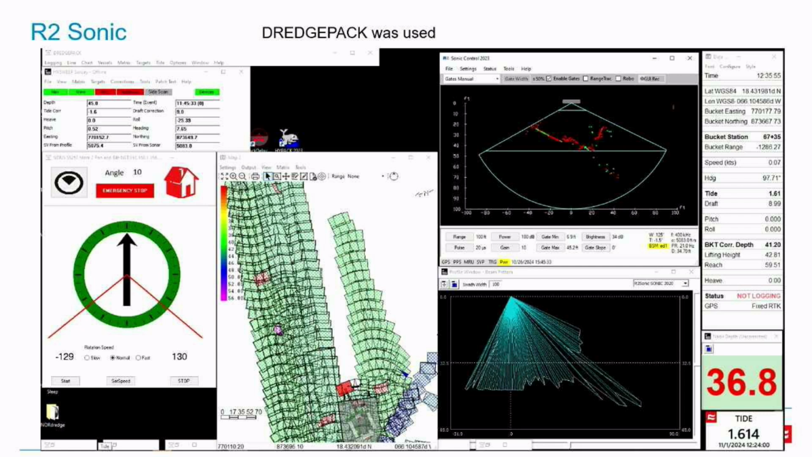And for the R2 Sonic, we did use Dredge Pack. The top right is the normal Sonic Control. If you're familiar with R2 Sonic, it looks very similar to the Norbit system as well. That's the interface for controlling the sonar itself. And then the rest of it is basically what you see if you're doing HYPACK Hysweep. It's all the same windows, but it's in Dredge Pack.